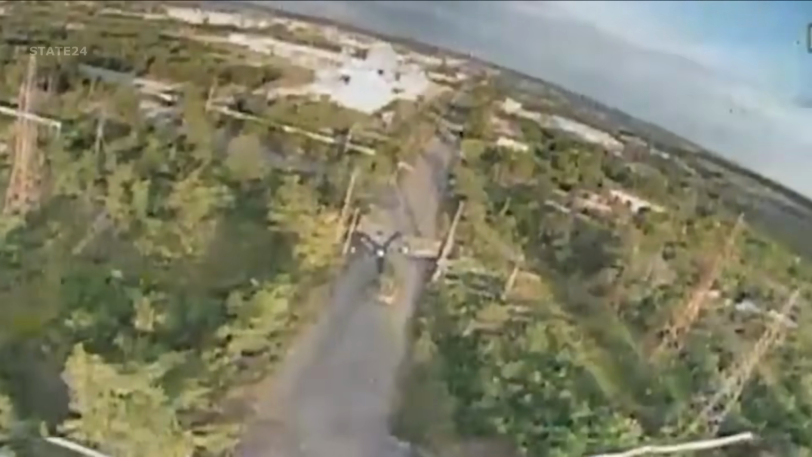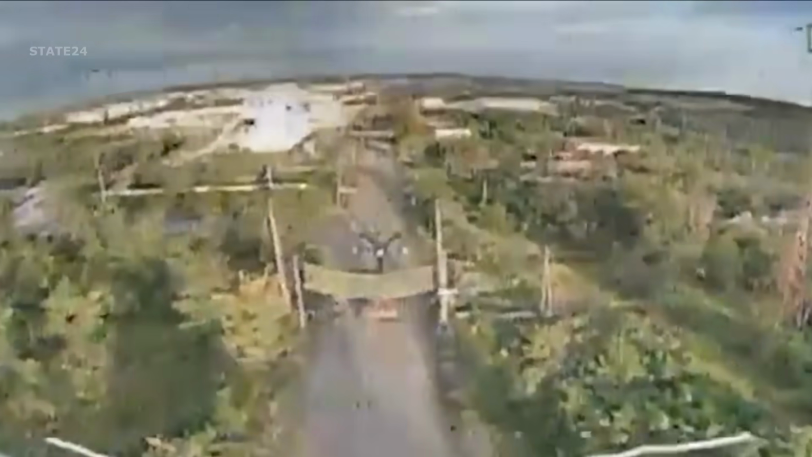Ukrainian forces continue to target Russian logistics routes. Makeshift drone barriers placed along the roads are proving ineffective against Ukrainian FPV kamikaze drones. One such drone locked onto a Russian T-72 tank. Moments later, the tank was struck and destroyed in a massive explosion.